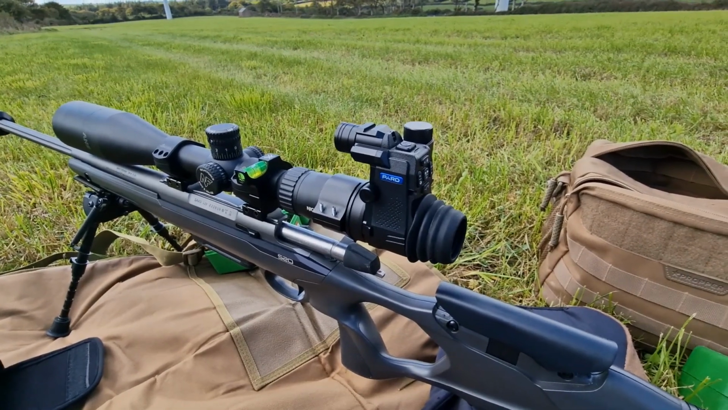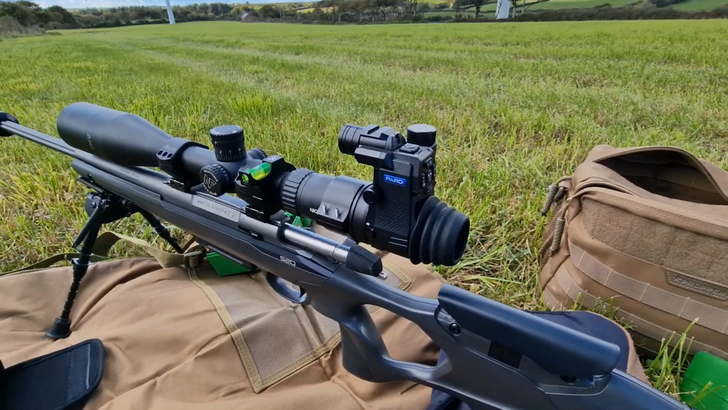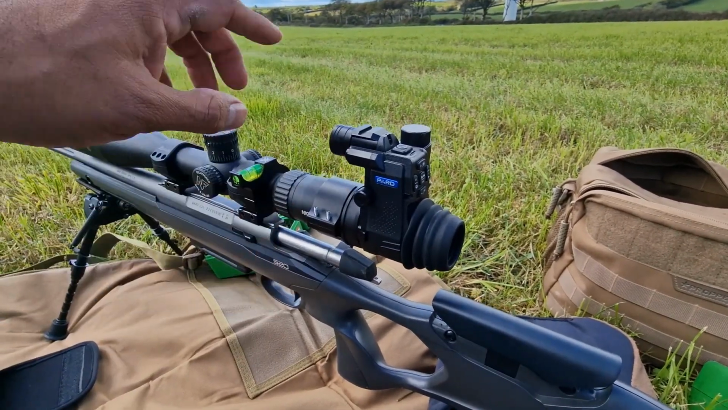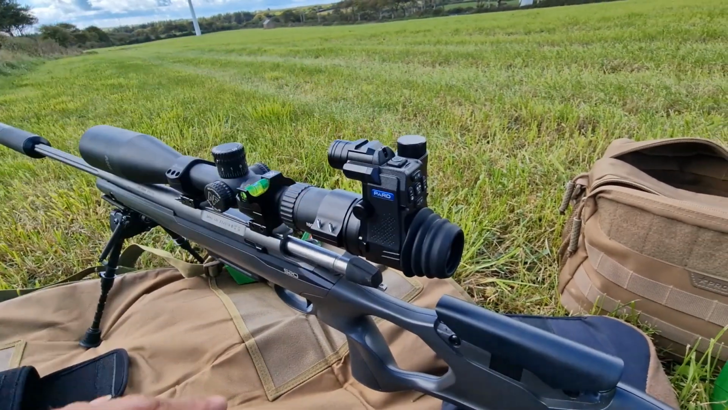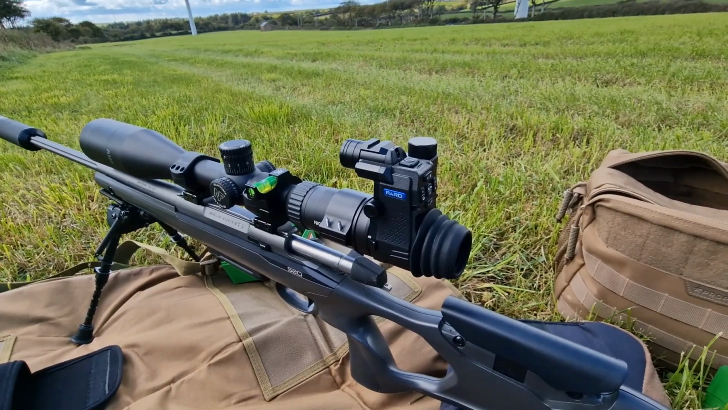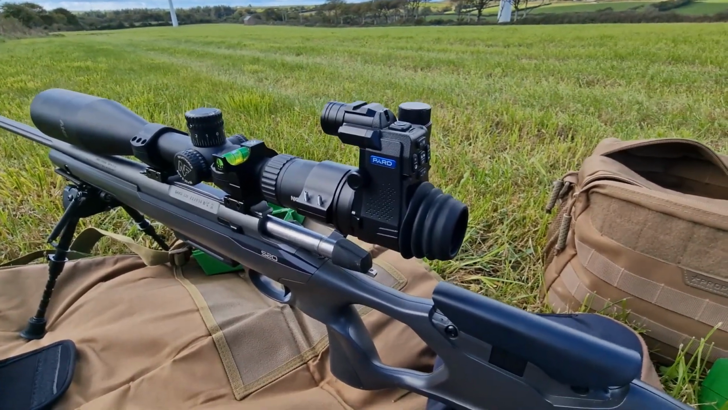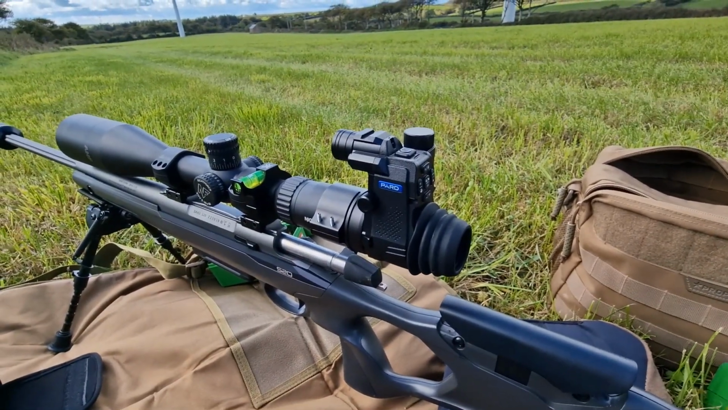I know you can buy your ATNs and your Sightmark Wraiths and stuff, and yes, if people have got them, then good. But if you want something like this for all round, I have this on my centrefire at the moment, but I can easily take this off and put this onto my sub 12 or my FAC rated FX Impact M3, or my Red Wolf. Obviously you've got to buy extra collars, but that's not going to break the bank. It's a wonderful bit of kit.